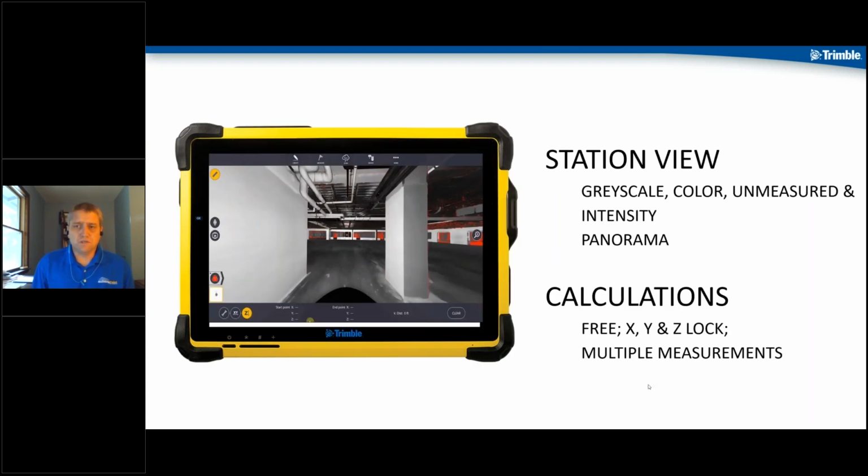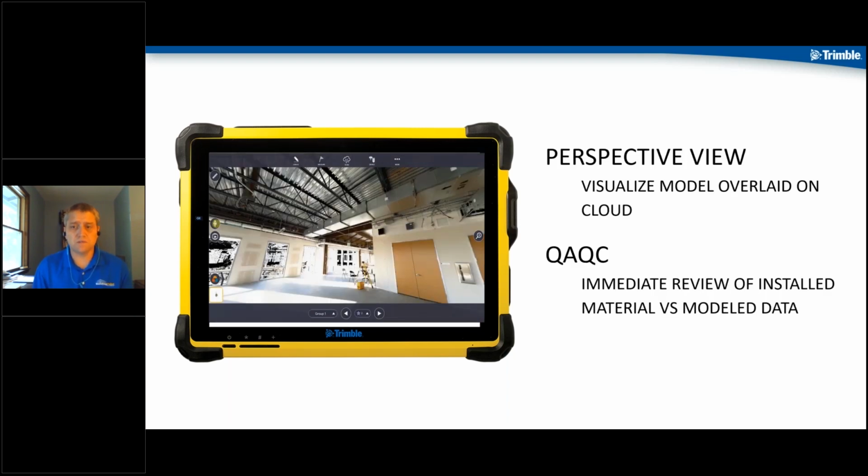So if we go through these first few screenshots here, we'll go through a few different settings that are available to you on this tablet, so you know how they work and what the options are. But basically, just like in RealWorks, those of you that are familiar with laser scanning, you have the grayscale, the color, unmeasured, panoramic pictures. You can also take measurements, as the video is doing right now. We can take some measurements from the scans to the model and any combination in between, or off the pictures as they're doing there. So it's a really good tool to start doing some analysis. As you can tell on that video, it's locking the Z or locking the XY or a free dimension. So you have those options.